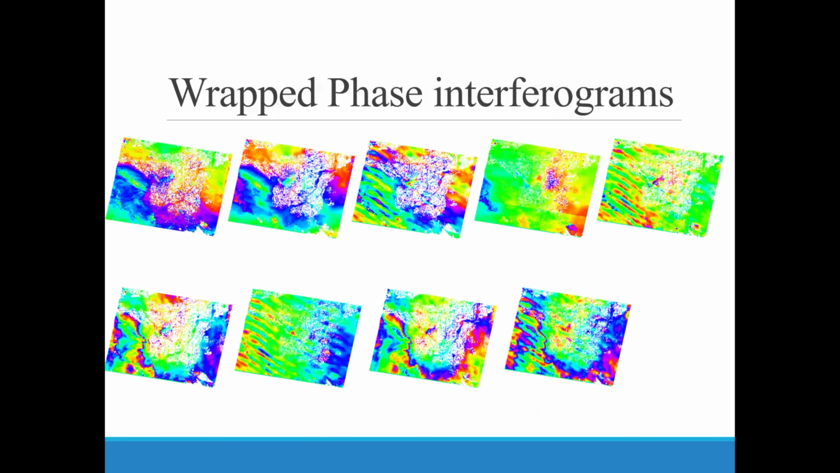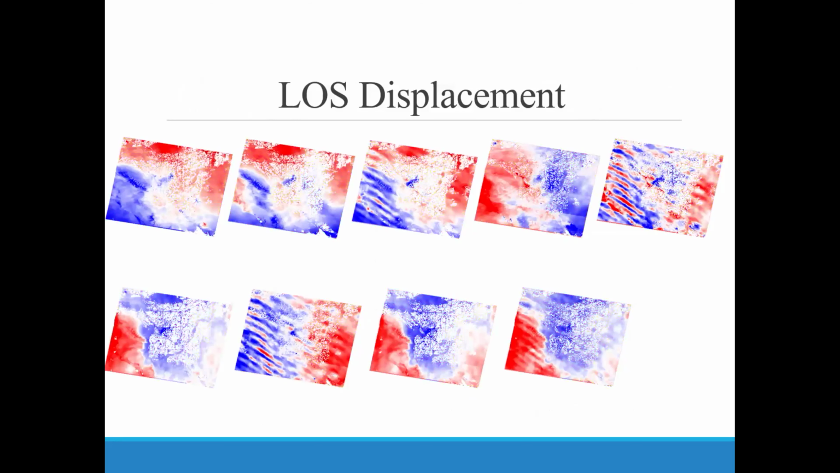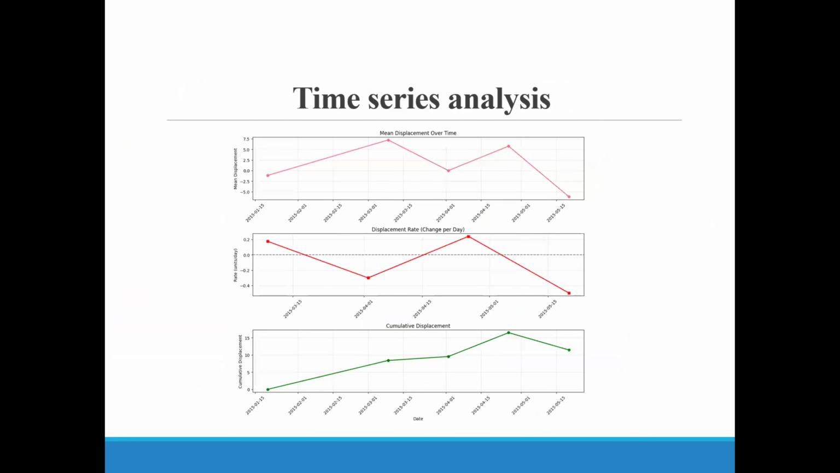Here we generated 9 interferograms. Here you are able to see the wrapped 9 interferograms and unwrapped 9 interferograms, and the line of sight displacement. These are the time series analysis. Actually, the SBAS output gave me a GRD file of displacement. From that, I calculated mean displacement and analyzed the mean displacement over time.